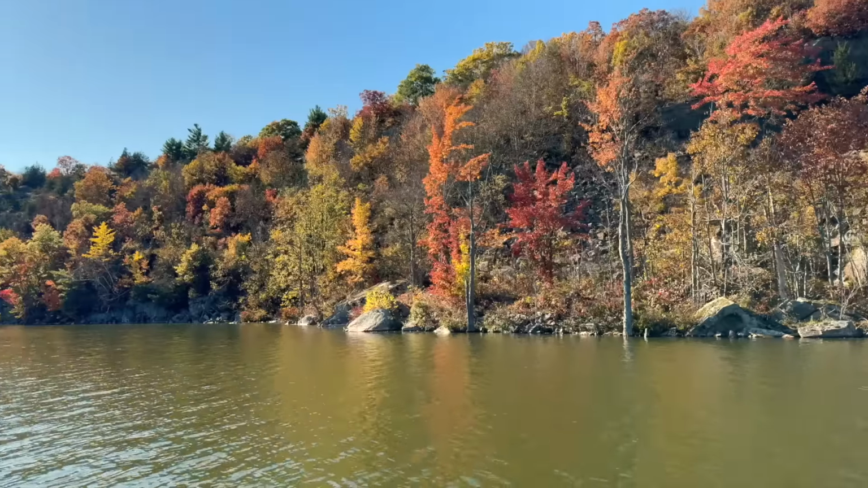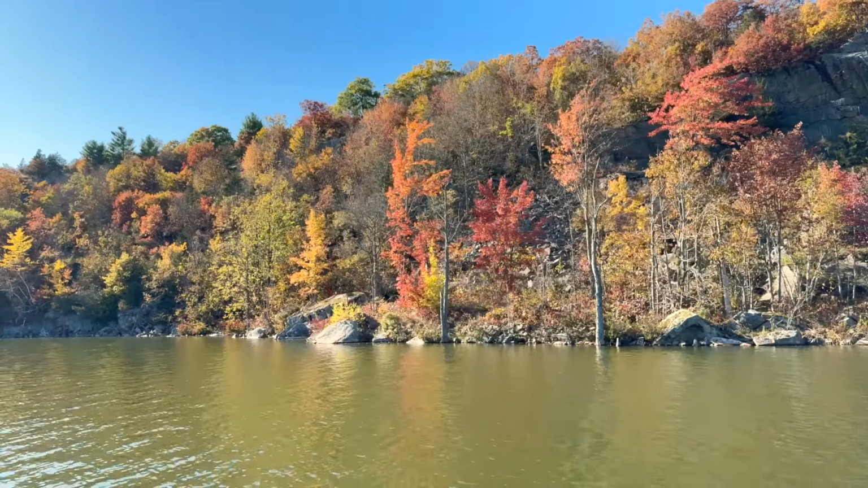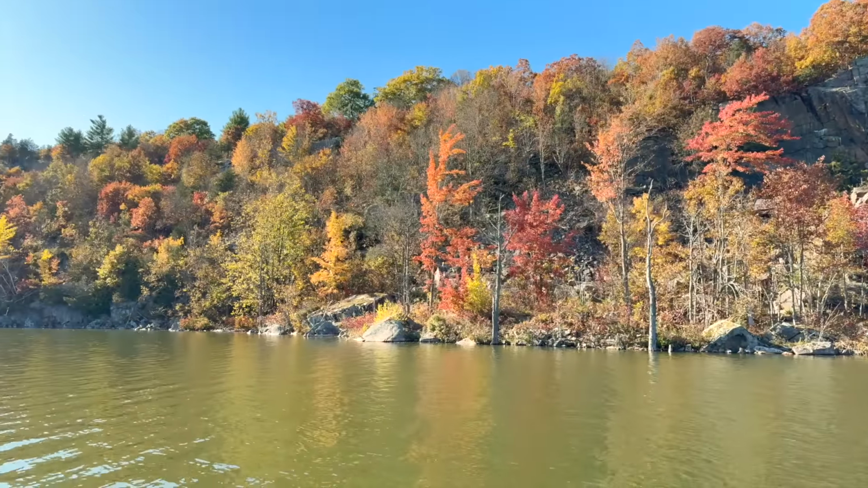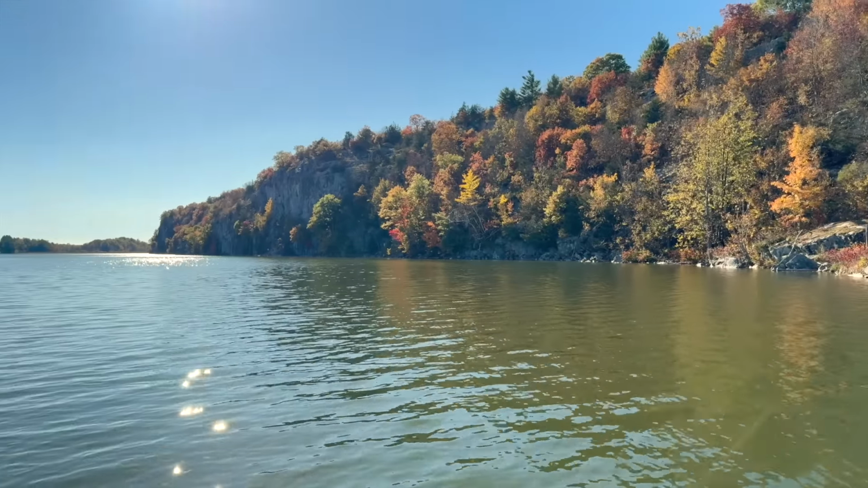But we were only in 3 foot of water. Jacob says we're only in 3 foot of water right now. So we're going to go out a little bit, get around some of this, and then hopefully in closer to these cliffs, it'll be a little deeper.